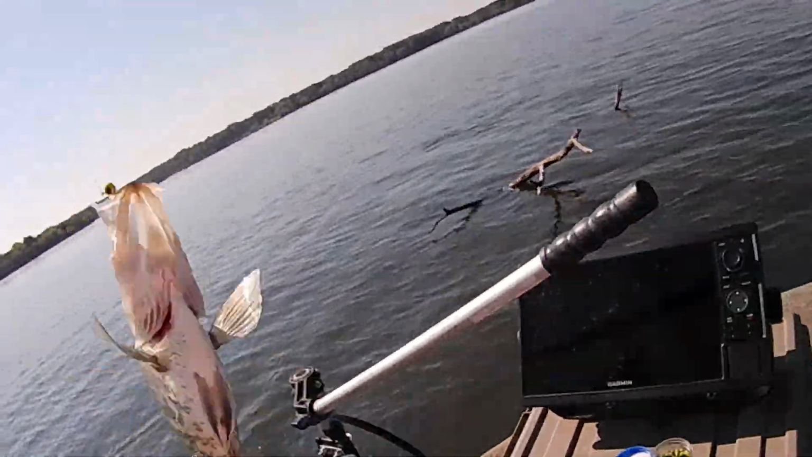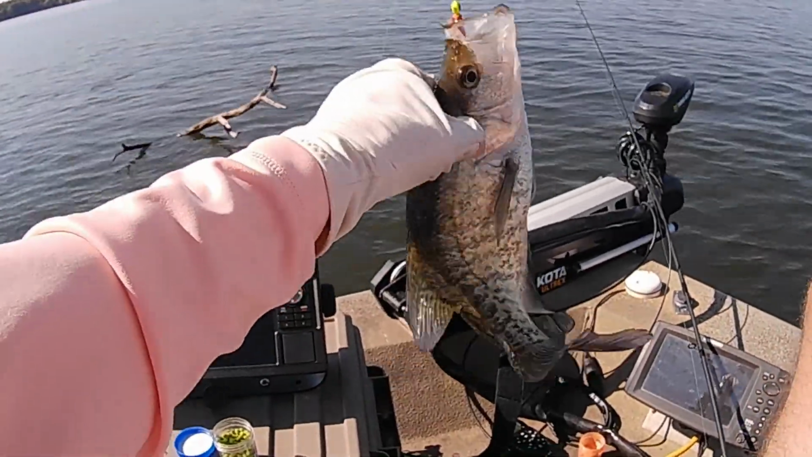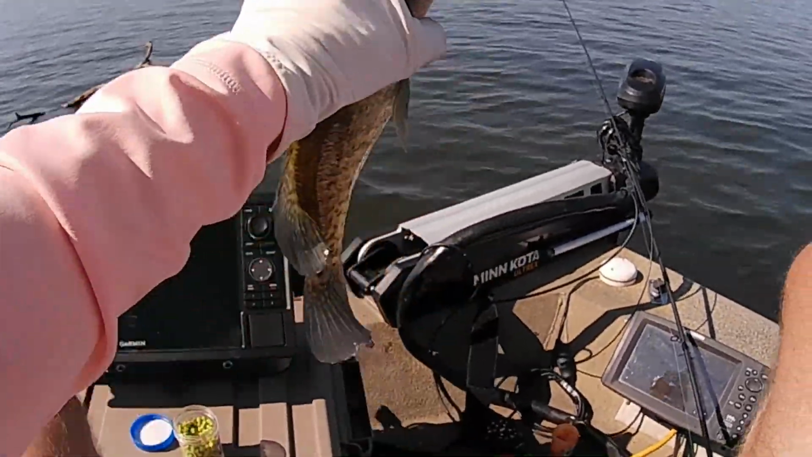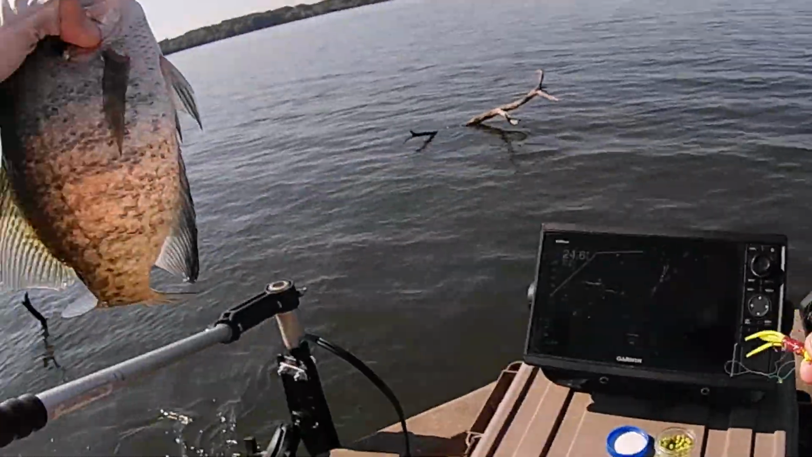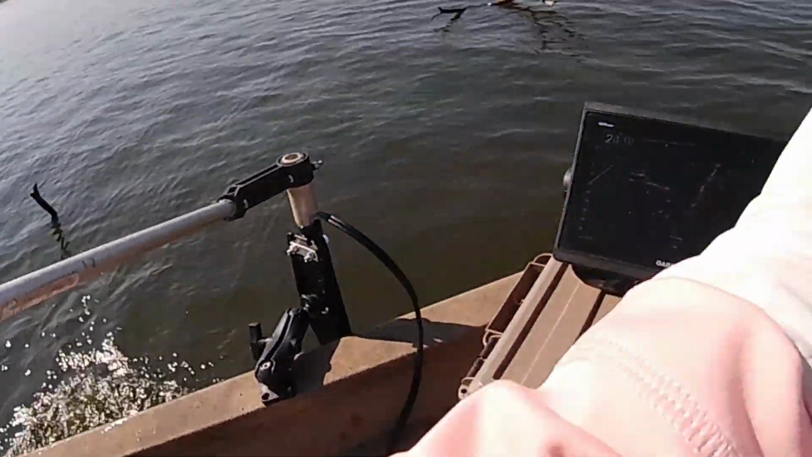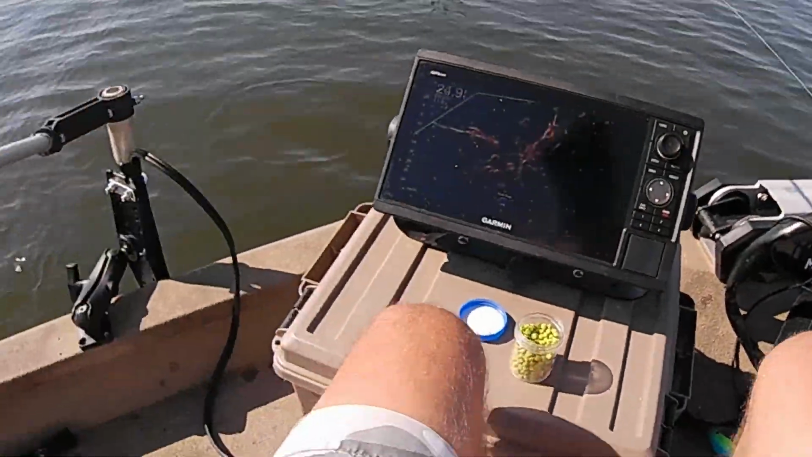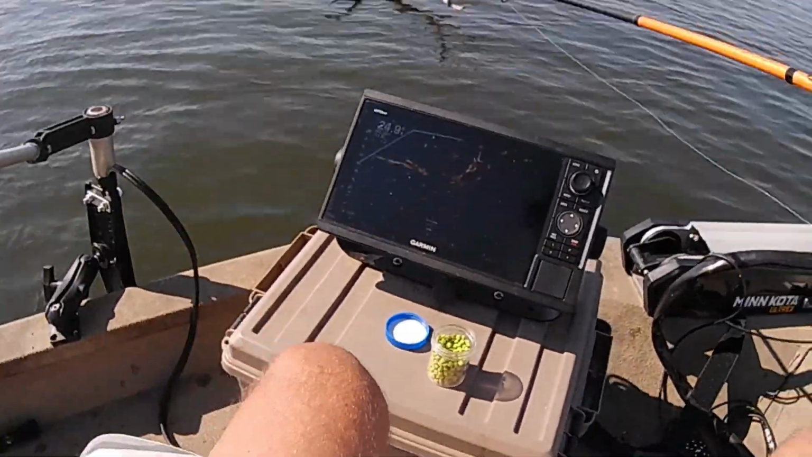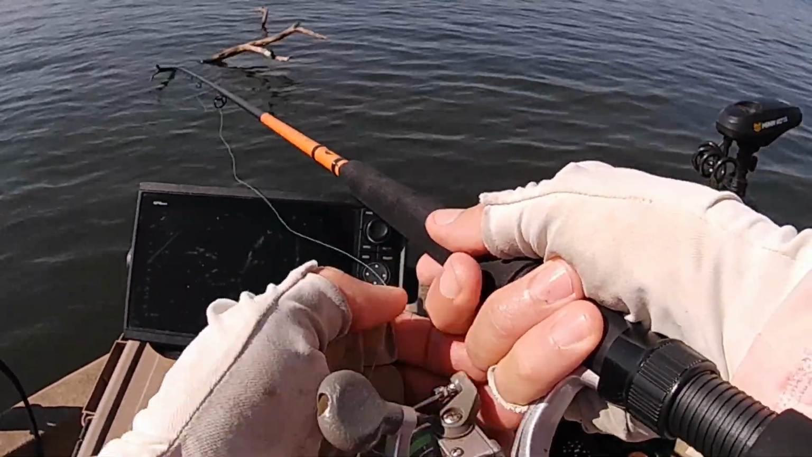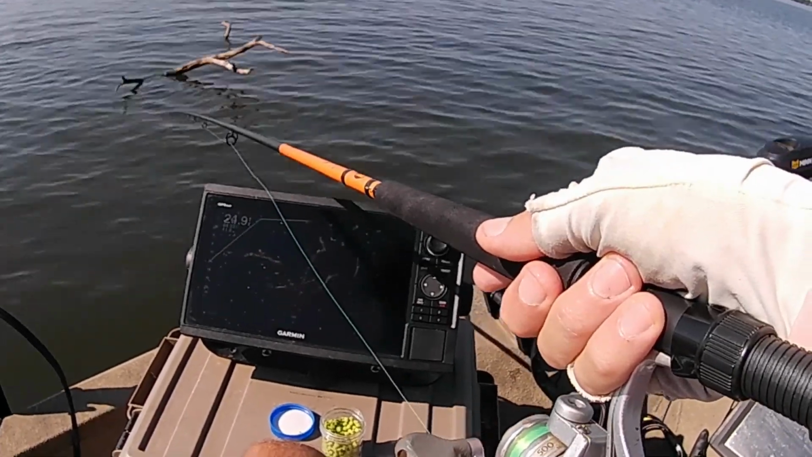There we go. Oh, that one hit me as I was turning my head and trying to reposition the boat. All these fish are hanging around 10 or 12 feet. So you don't necessarily have to have a live scope to do this. I used to do it all the time without it.